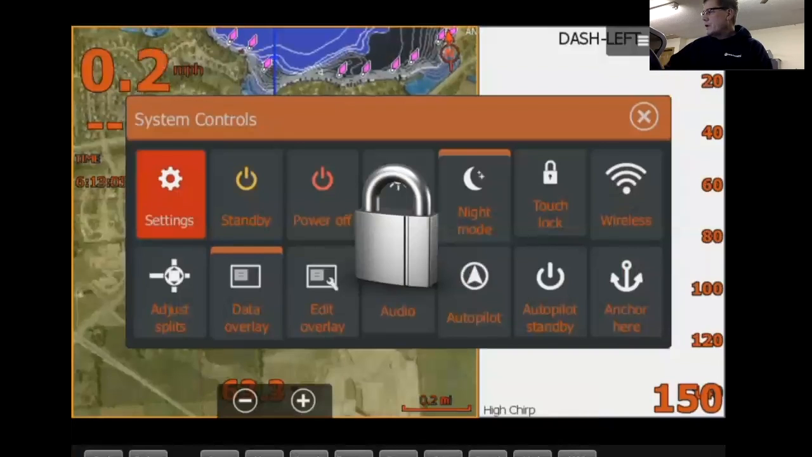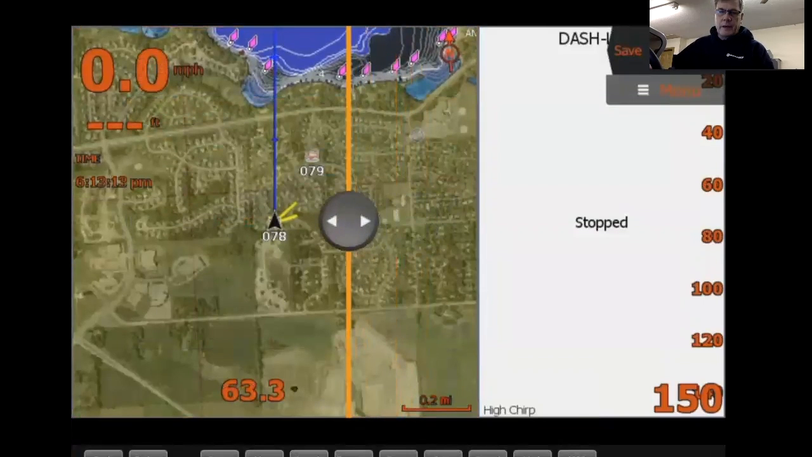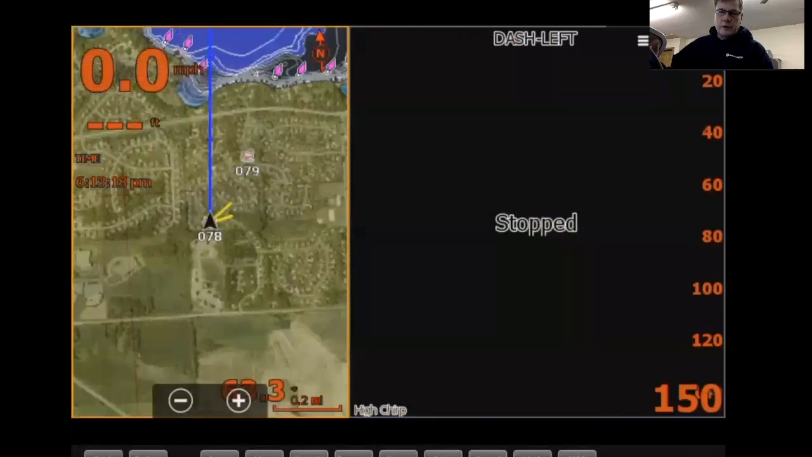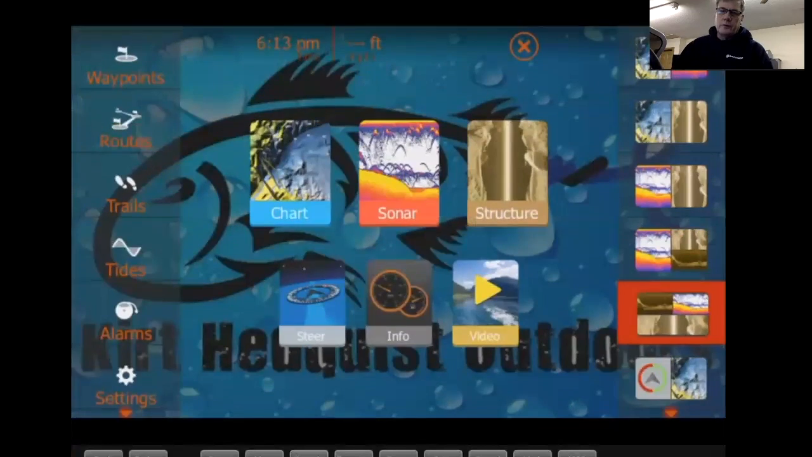We'll touch base on this a little bit more, but adjust split is a pretty cool deal. This is what I like about touchscreens. It's very easy. You just tap on the touch split, drag it back and forth, and then hit save. And now I've adjusted it. And let's see if I can find a three-way. Okay, here, let's try this. It's pretty cool.